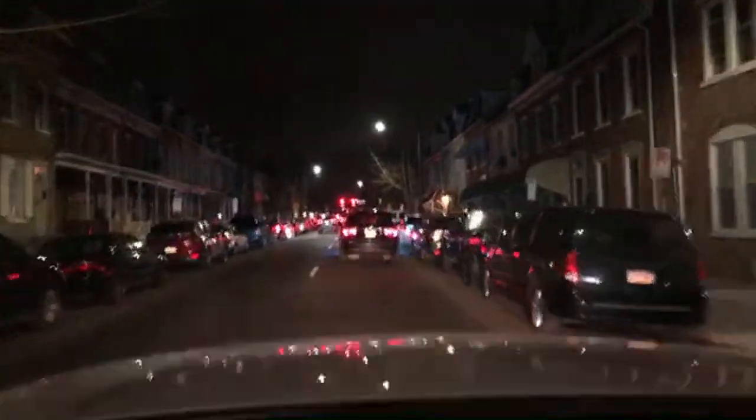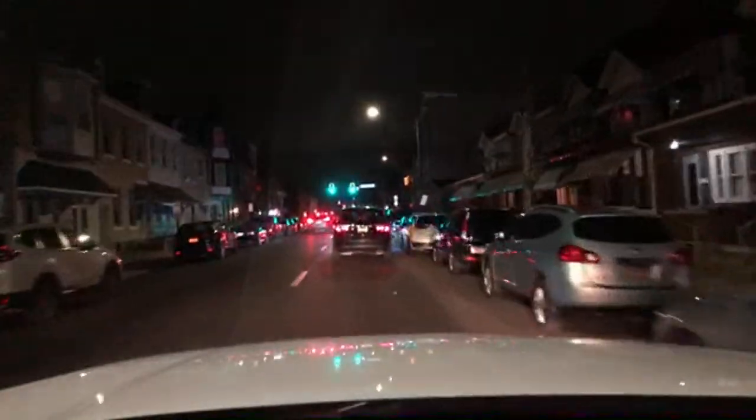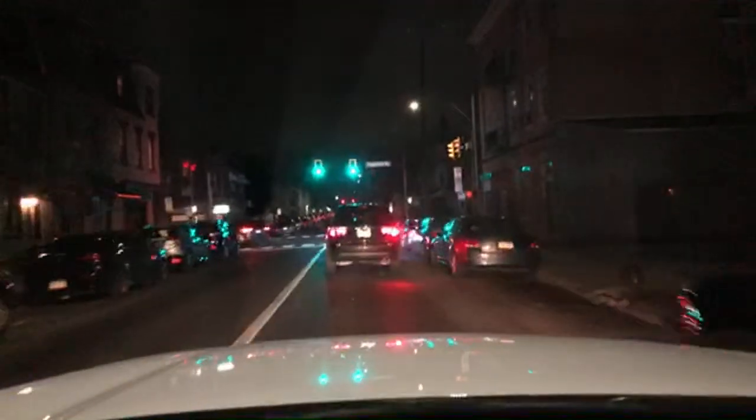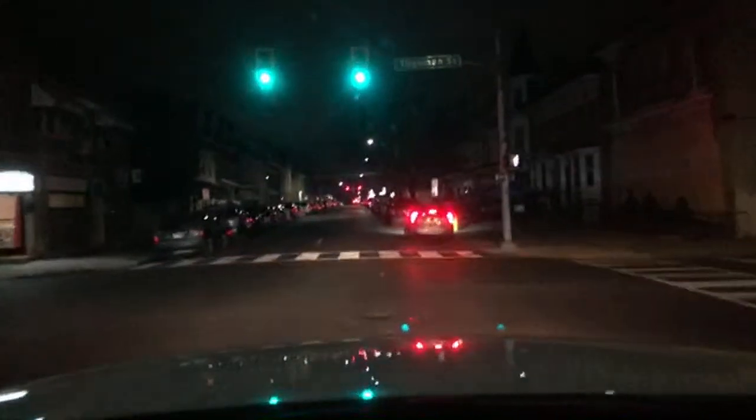The radios are very quiet tonight. There's nothing going on. I had that two-alarm fire in Bethlehem. If you're traveling through South Whitehall tonight, they're pulling over a lot of cars. There's a happy cop over there. Must be new on the force or something. They're pulling over cars, so be careful. 2326.